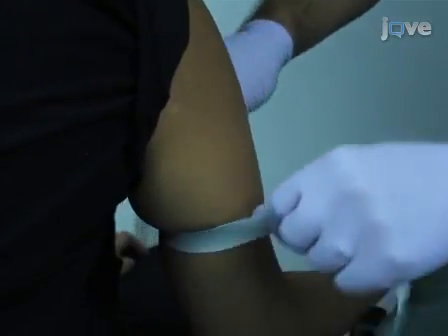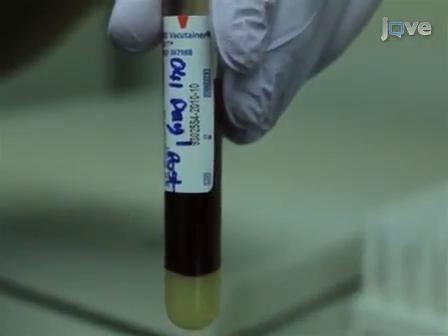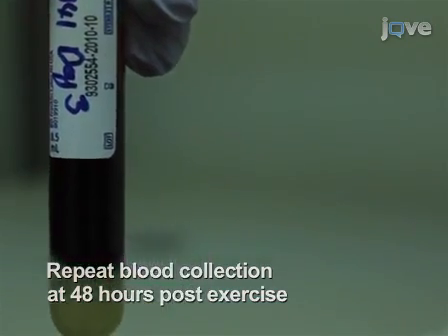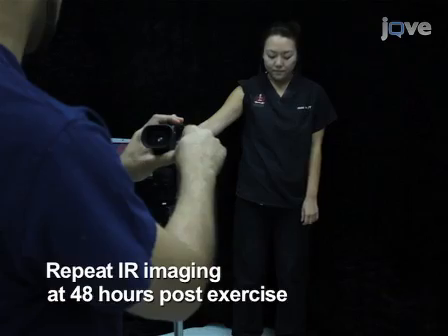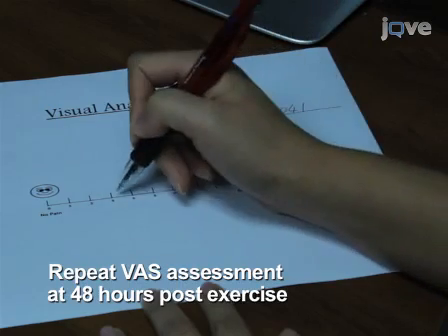30 minutes following exercise, collect peripheral blood samples as done before. Blood collection should also be performed 48 hours post-exercise. At 24 and then 48 hours post-exercise, take IR images of the exercised muscle and control muscle. Also, administer the VAS at these times.